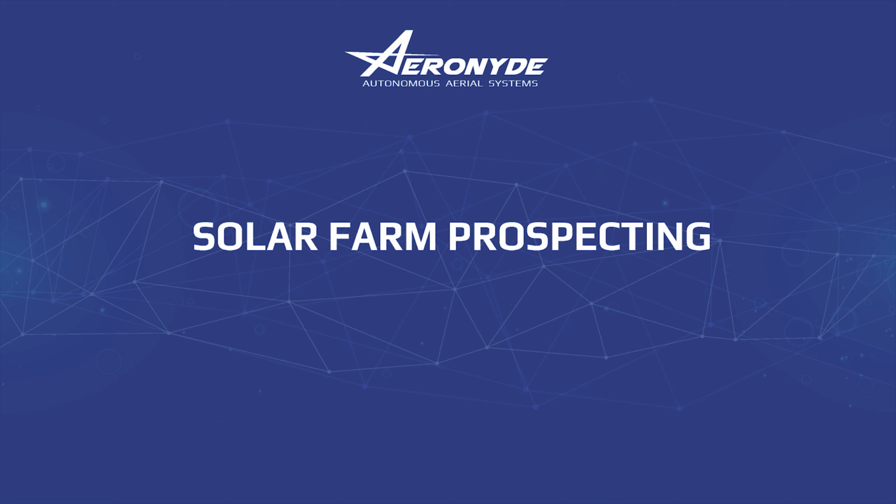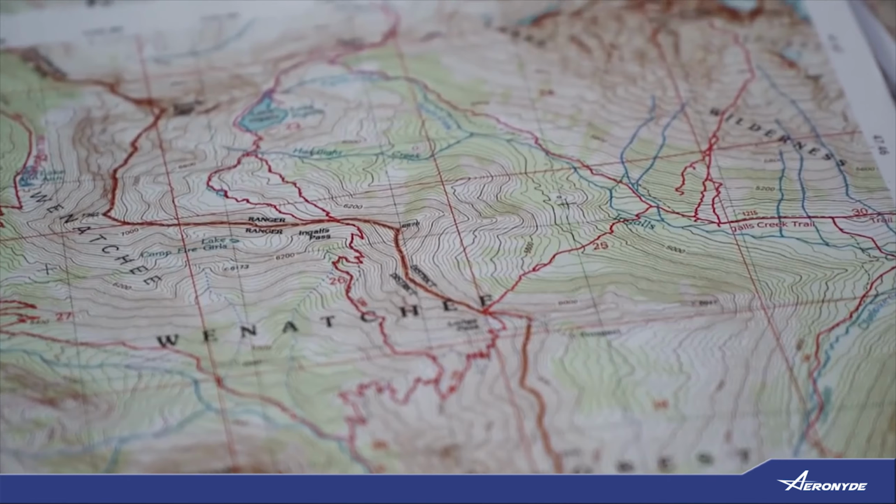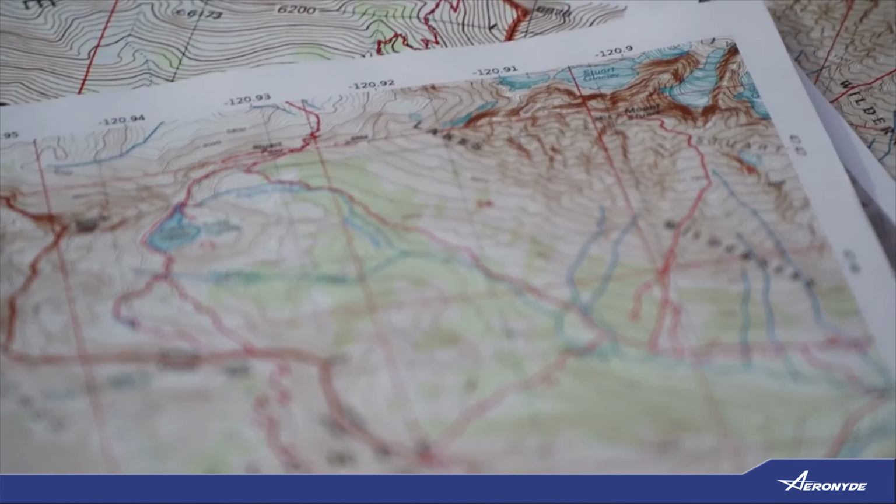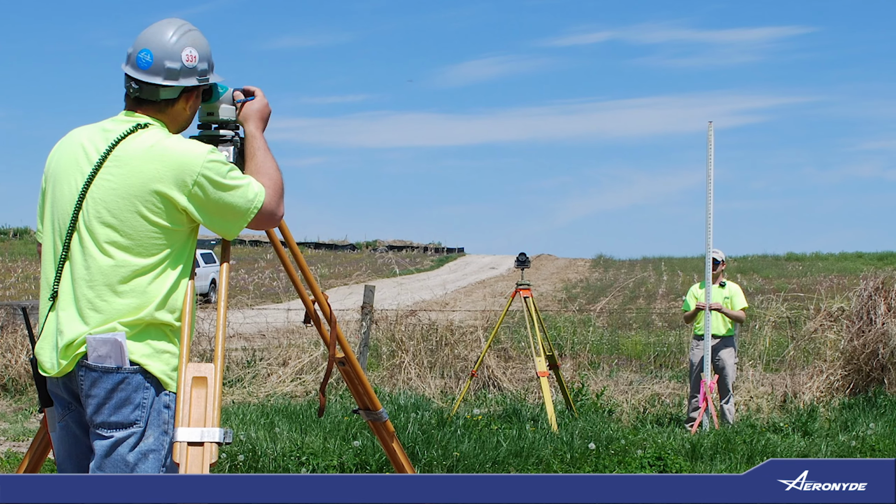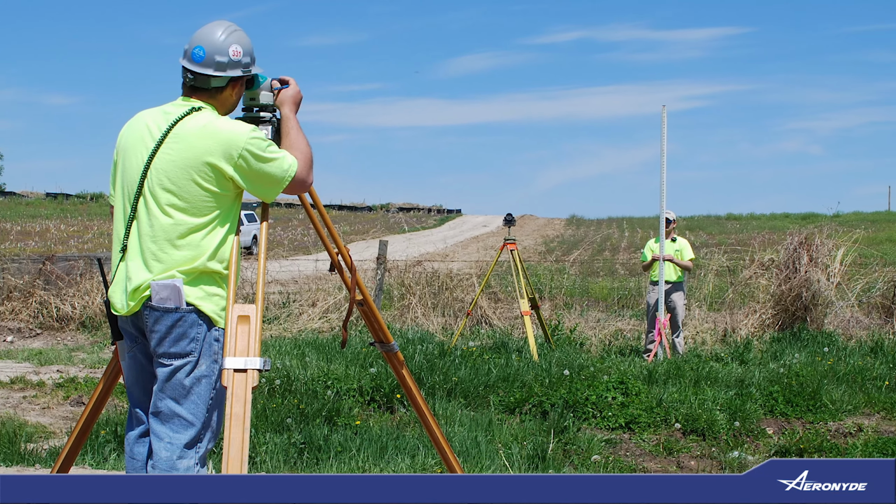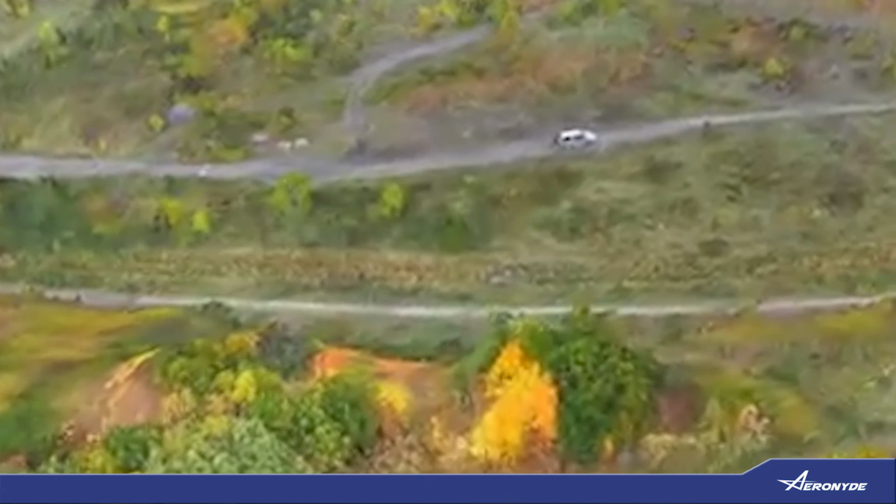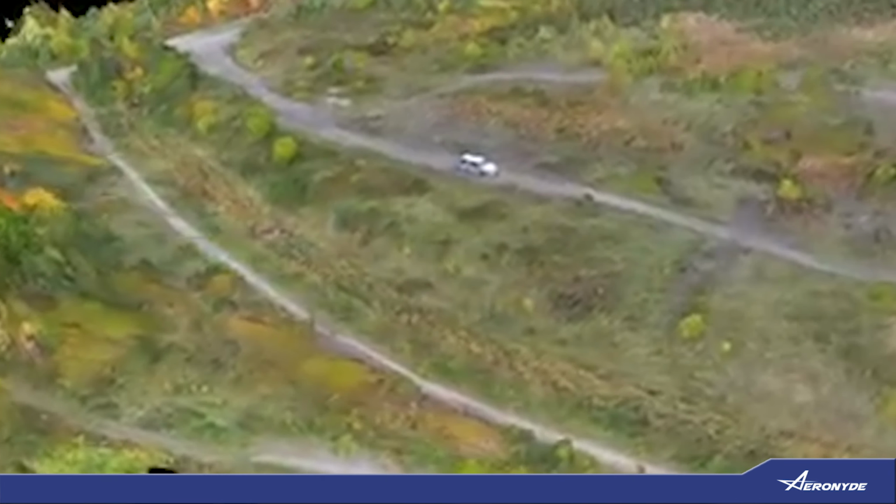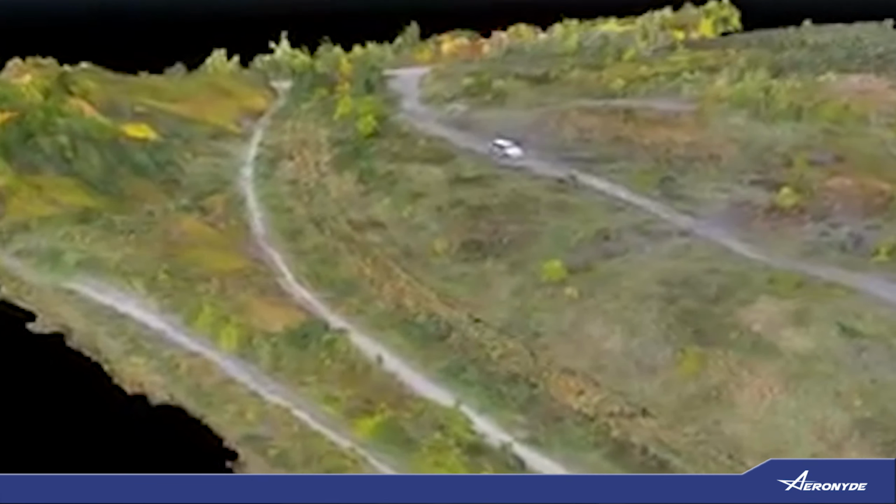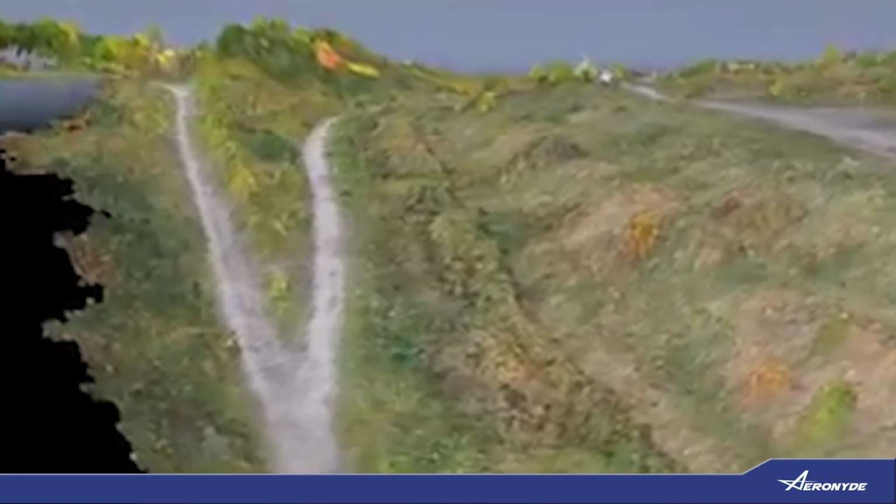In the competitive world of solar farm prospecting, it's challenging to generate purchase bids quickly. Developers require up-to-date topographical information and are typically left with 2 options: rely on outdated public records, or conduct expensive new land surveys which can take weeks on end, often in inhospitable terrain. Drones allow surveyors to gather real-time, highly accurate contour maps and digital terrain models 10 times faster and at a quarter of the cost. The result? Faster turnaround times and a leg up on your competition.